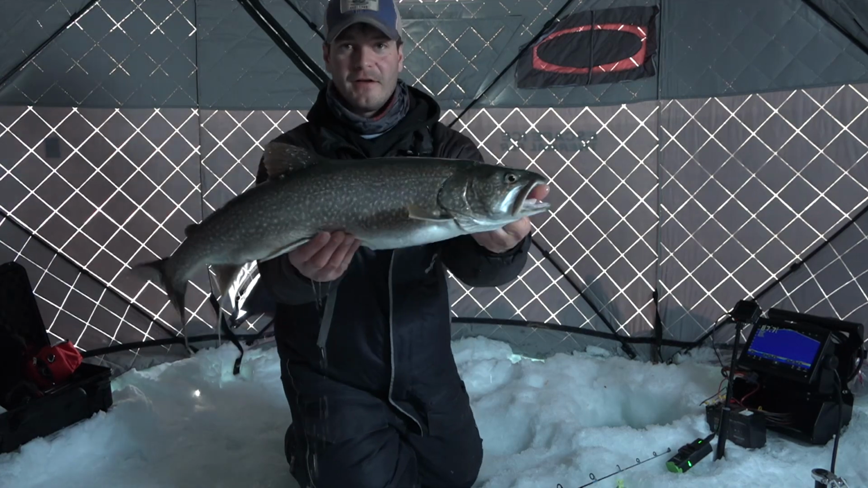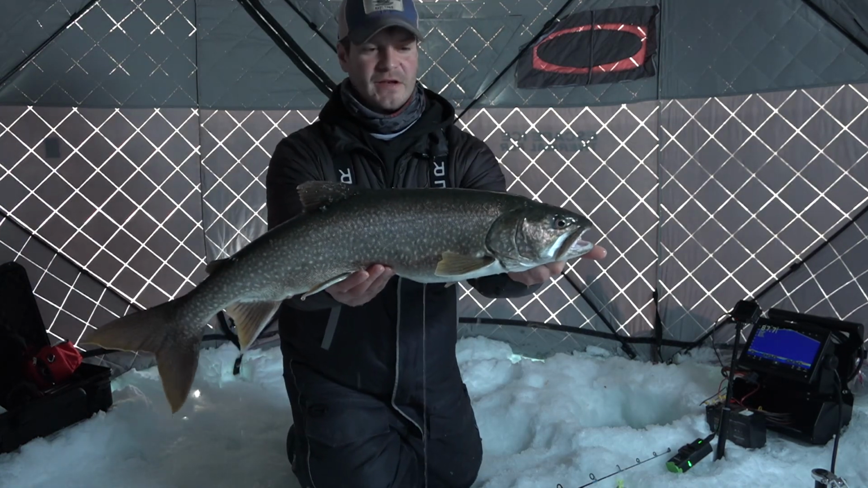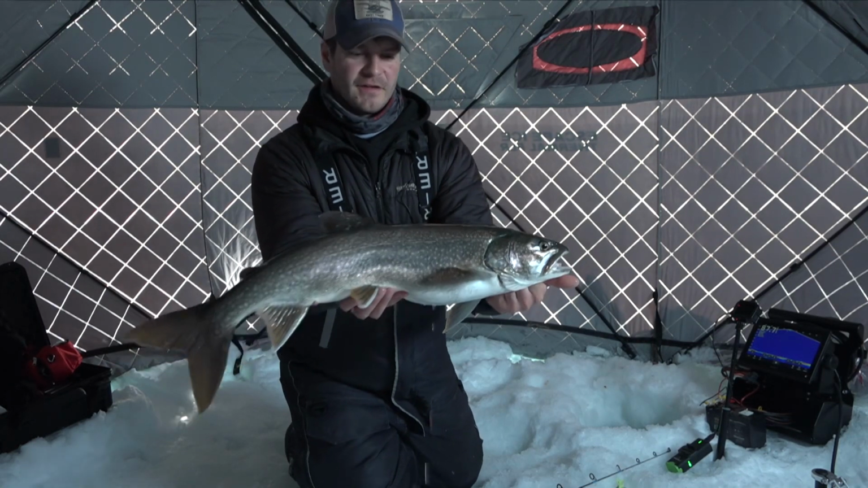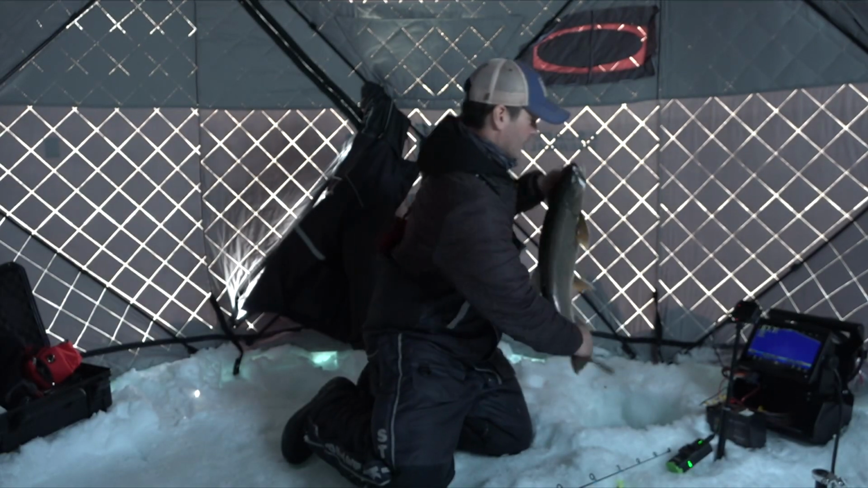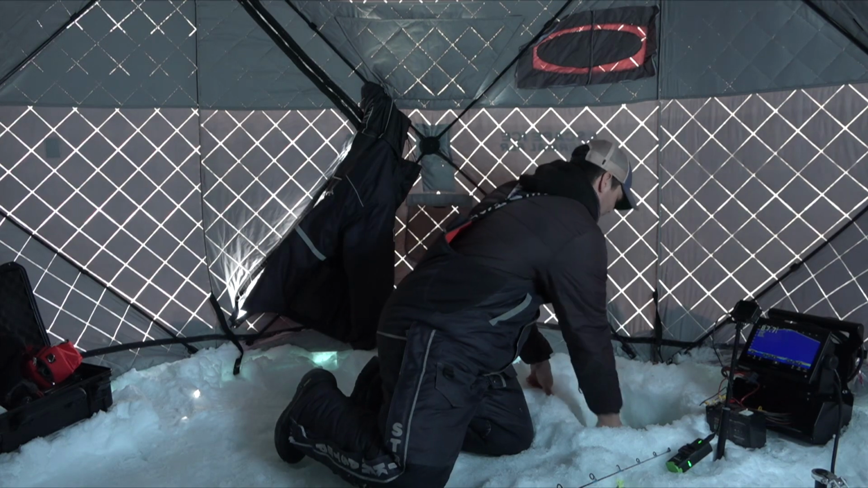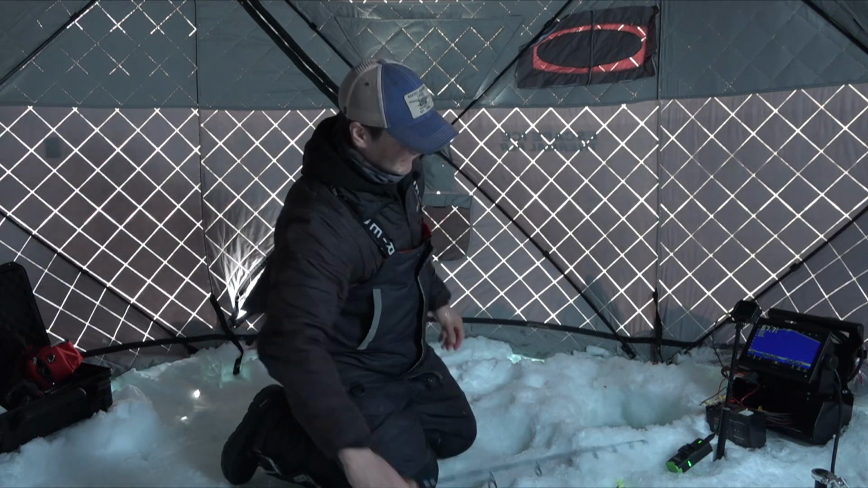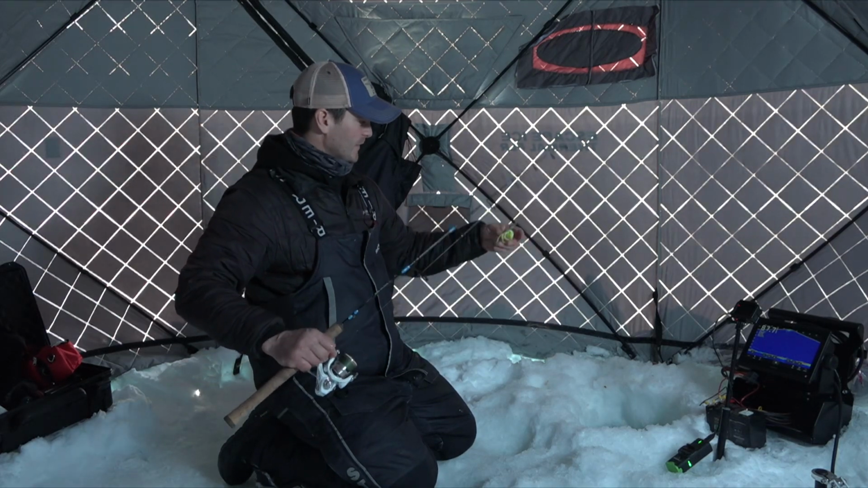Check that one out. That guy came in and crushed that bait again. That's so much fun watching this on the live imaging. Nice little fish. Been watching that dead bait outside, still hasn't been hit. But man, that's just tons of numbers here today. It's awesome. It's just so much fun.